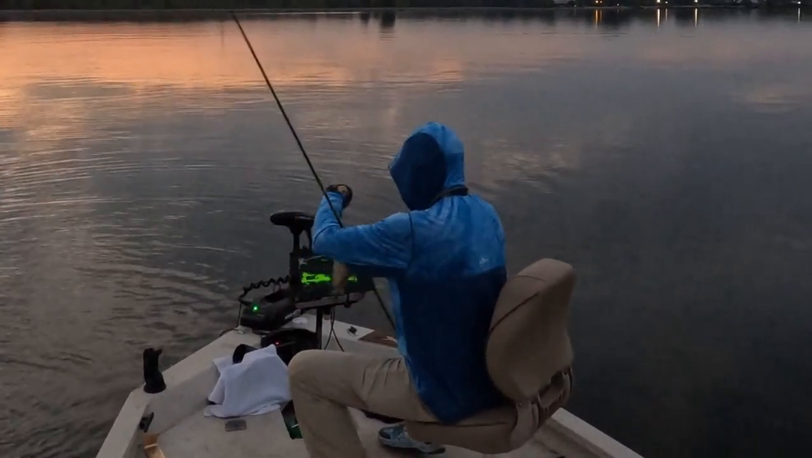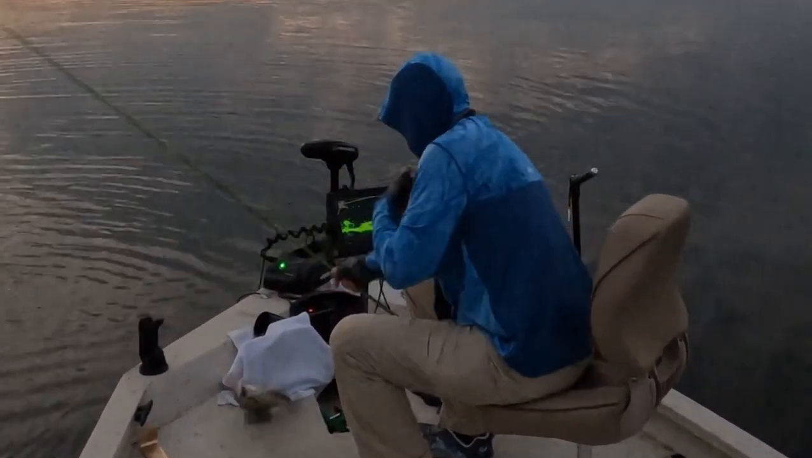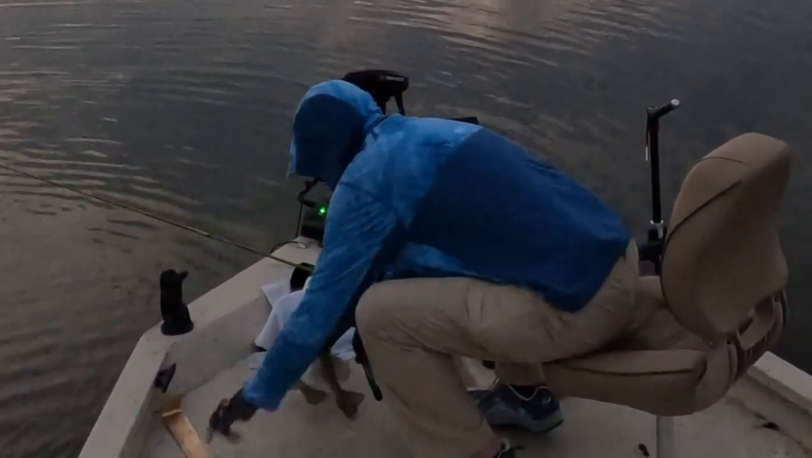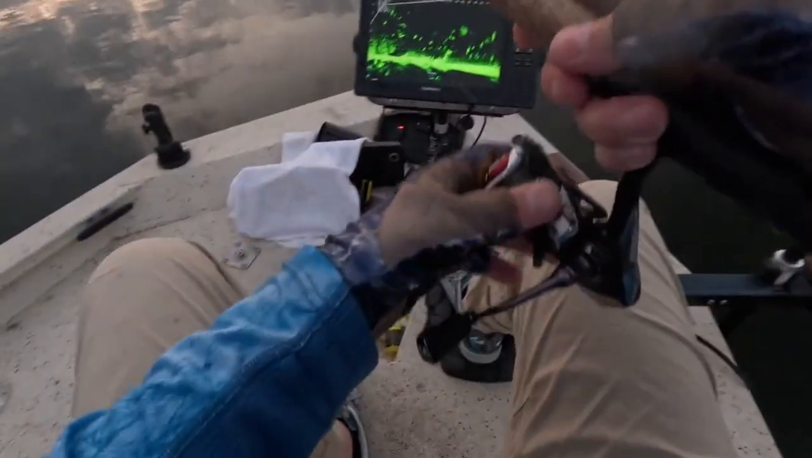Slow keeper. The bite was really slow. I was glad to get the fish in. This one's a nice keeper size crappie. I think it was right around, right at 11 inches. We're keeping these. We need some fish. A little bit bigger would be nice, but we'll take it.